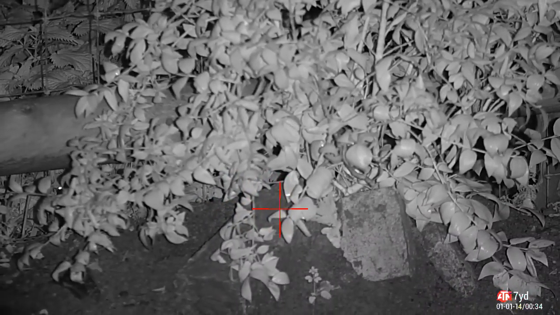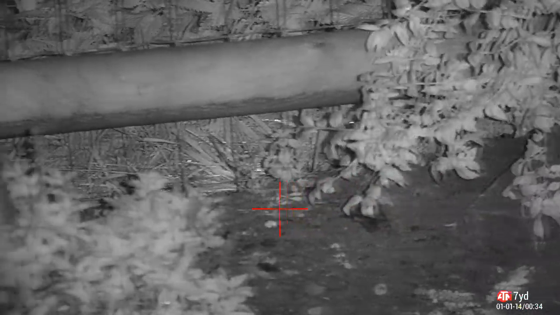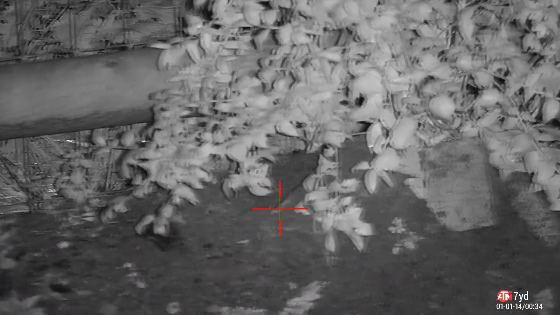There was a third shot, but unfortunately the ATN scope locked up and it corrupted the video file. But all in all, that night I got 3 rats, and the farm manager was very, very happy with that. I'm going to get back as soon as I can and see if I can get some more from this area, see if I can clean up as many as I can for him.